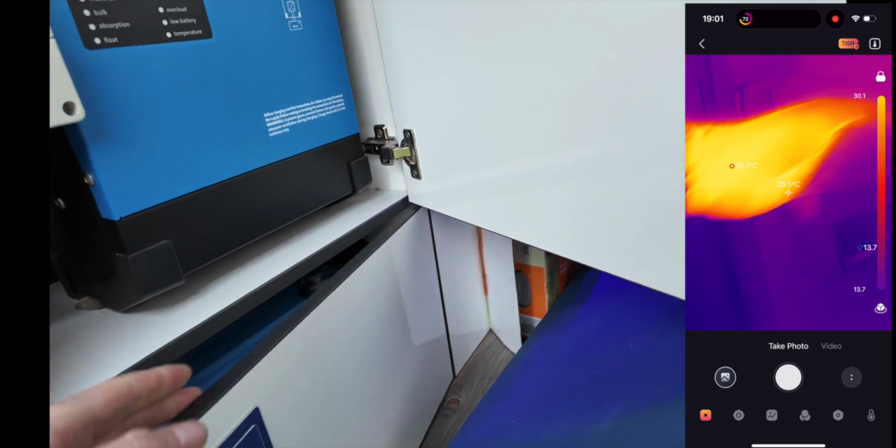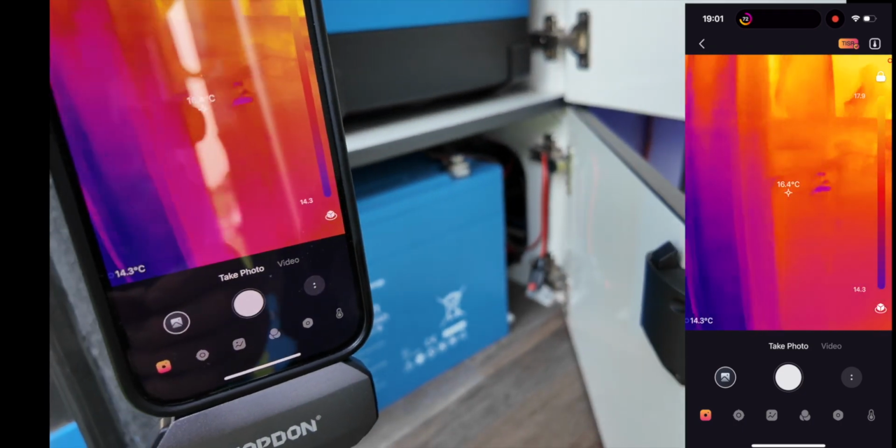Let's check battery terminals. The terminals are quite cool, so it's not too bad of a system, not too bad really. So electrics, not too bad. I mean, I expected it to be 20 odd degrees on it. Like I said, I've just cooked a full dinner on that one. Yeah, I've used some gas and that, but got the inverter on, the diesel heater's been on a bit, so it's not too bad.